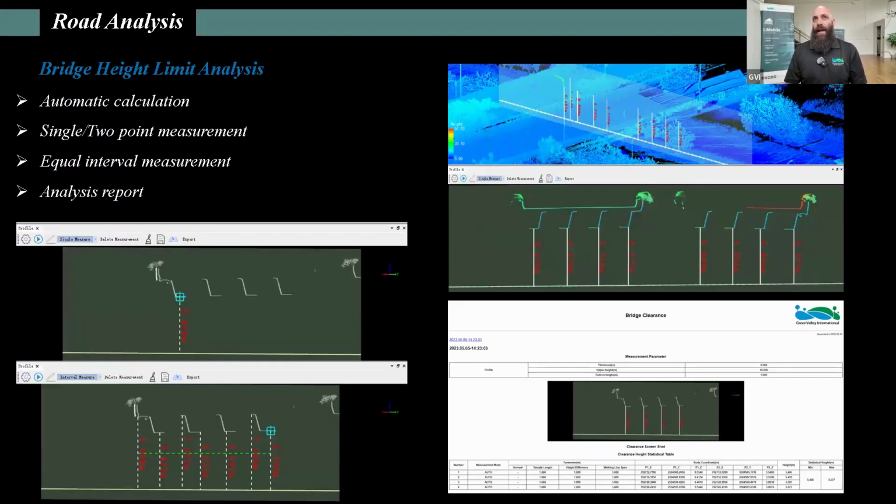As mentioned earlier, again, we have our bridge height limit analysis. It's an automatic calculation with a single 2-point measurement. We also provide an equal interval measurement as well, along with an analysis report that makes it very easy for a client to go out, get to the location, and potentially make adjustments or make appropriate marking for visualization purposes.